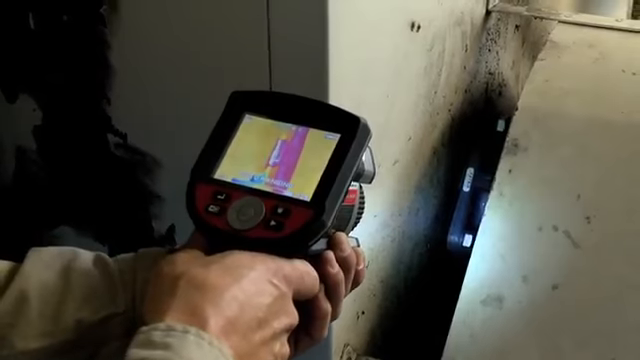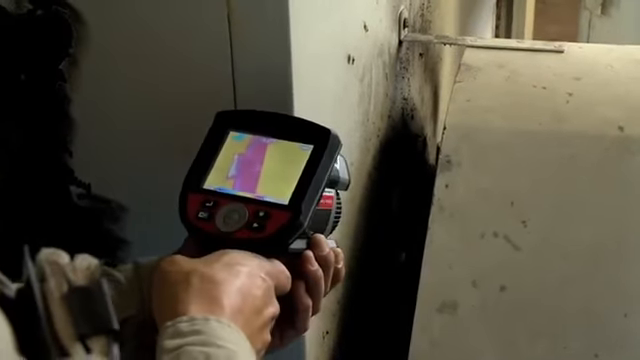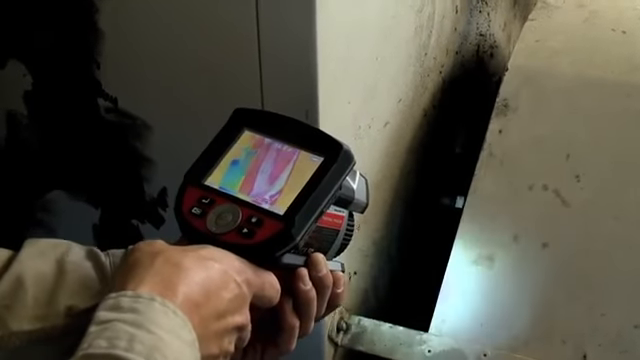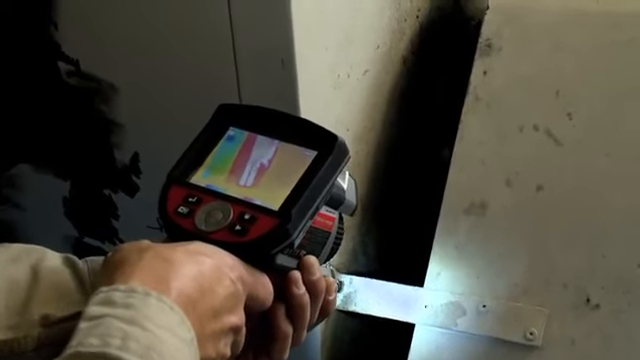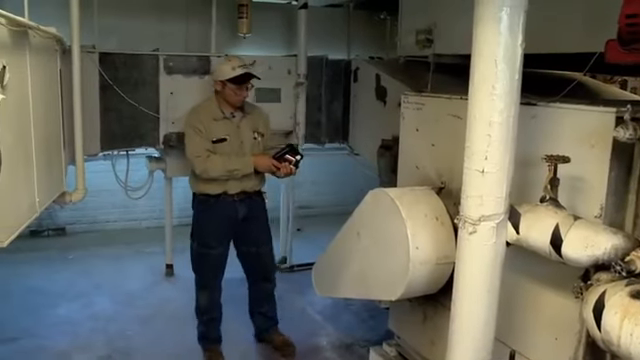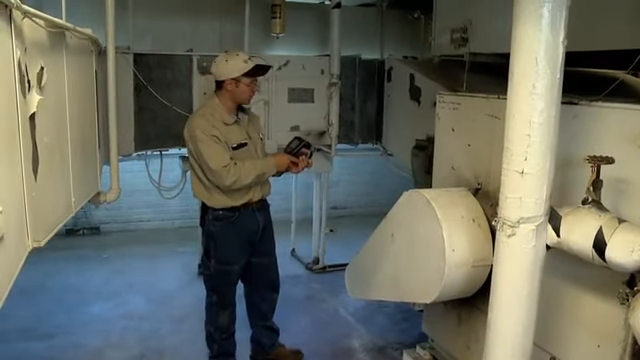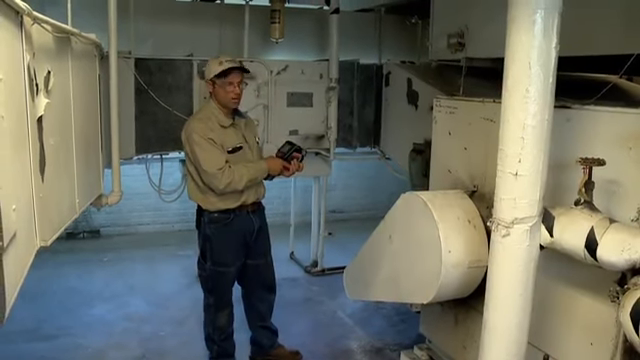Right now the fan bearings are running about 100 degrees. If they were going bad or they were losing lubrication, they could be running hot. I can check to see if the belts are running hot. If the belts were slipping, they could be running hot. Or if they were actually over tightened, they could also be running hot. That would cause more load on the motor and the bearing, causing them to run hot.